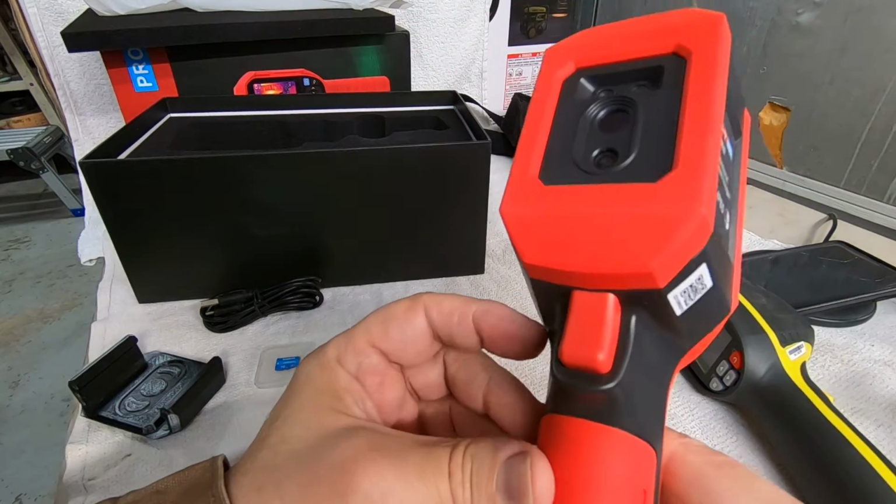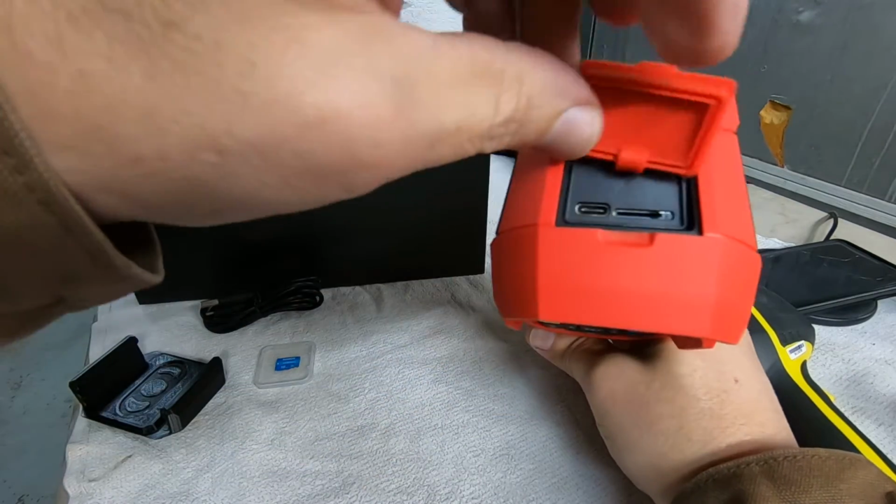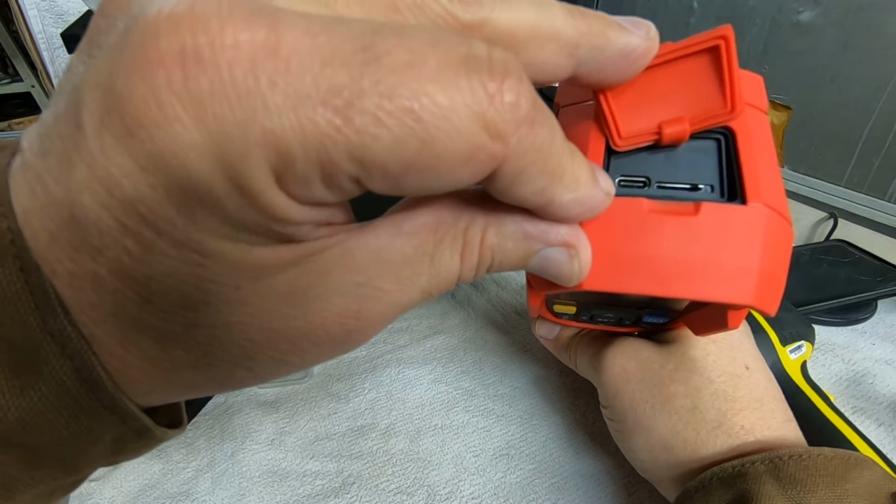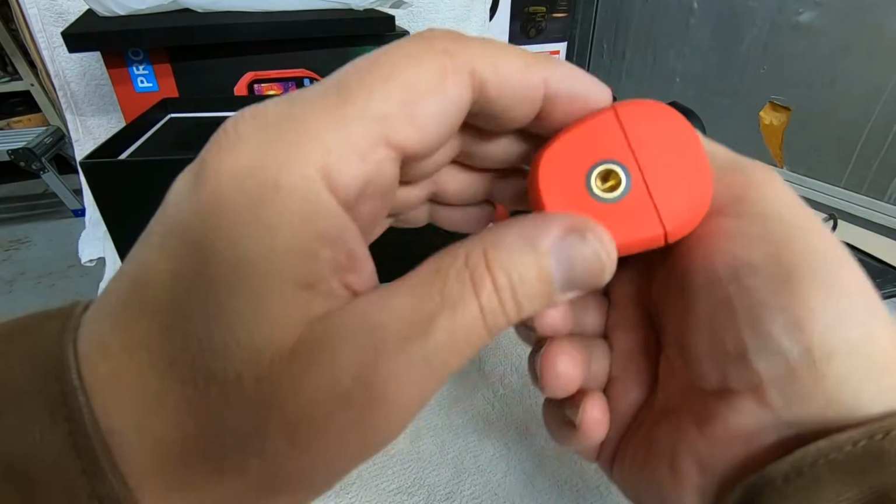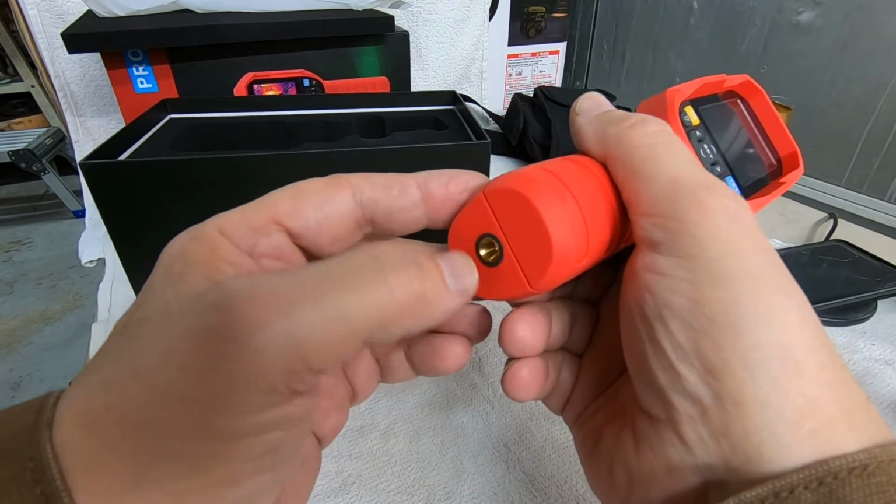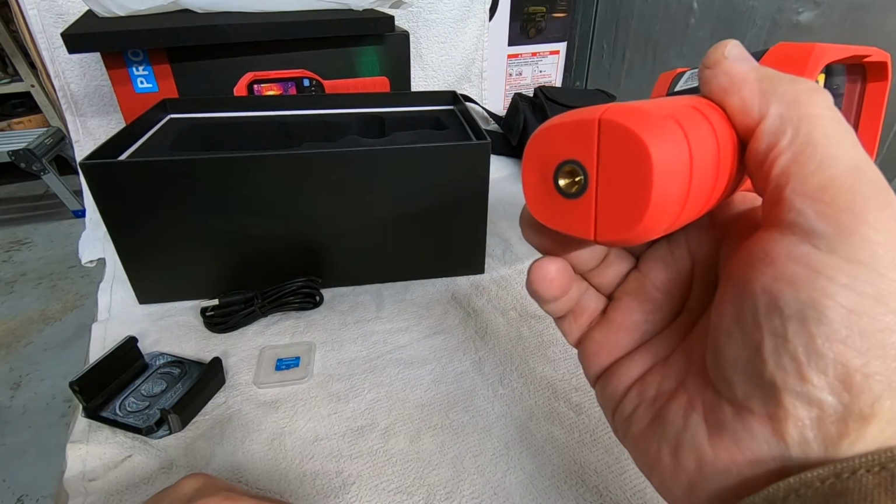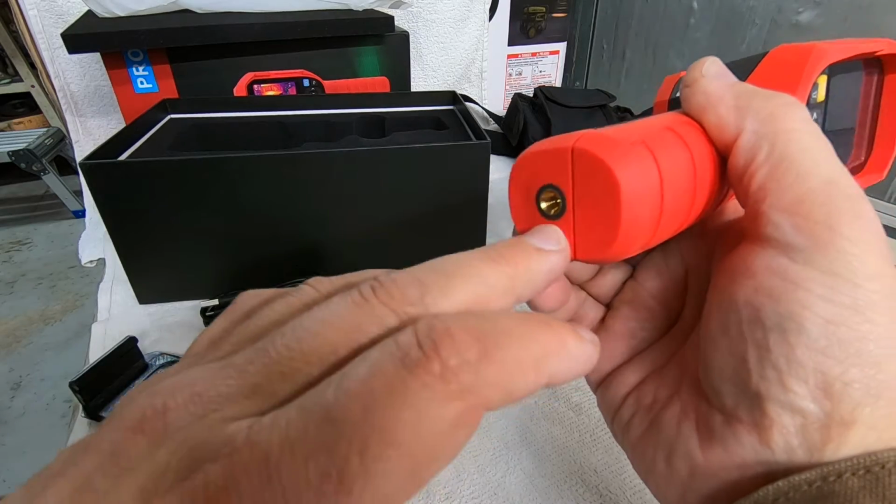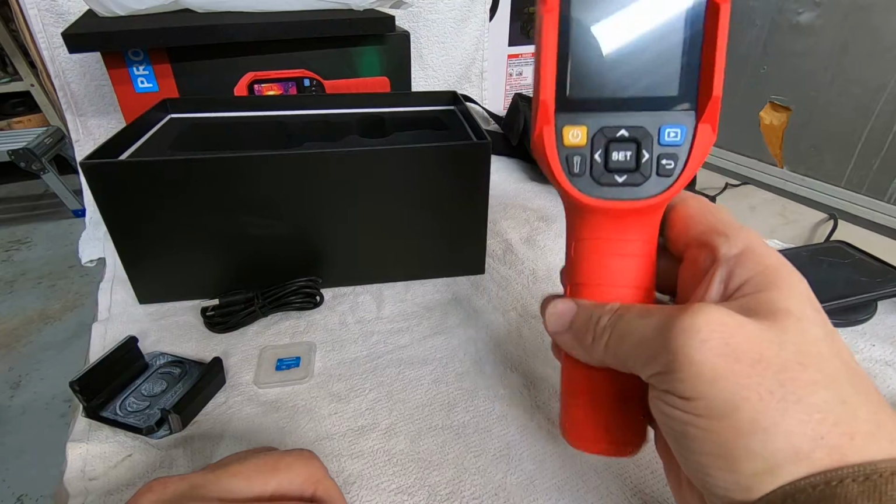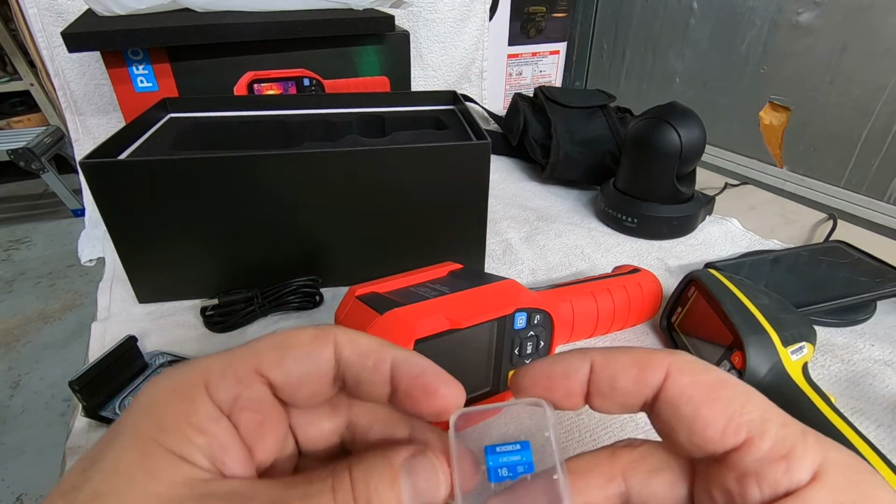So we're going to go ahead and fire this thing up. Let me show you. So you got your SD card slot, and then you got your USB-C connector right there. It does have your common, I believe this is quarter 20 threaded common camera mount, or tripod, whatever you want to call it, to where you can mount this, just like you would a 35 millimeter camera.